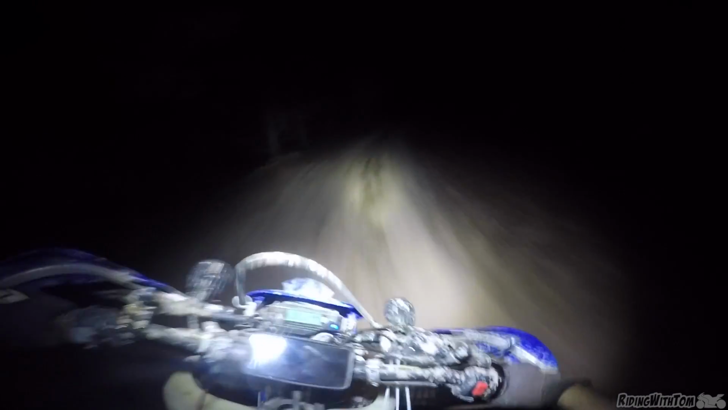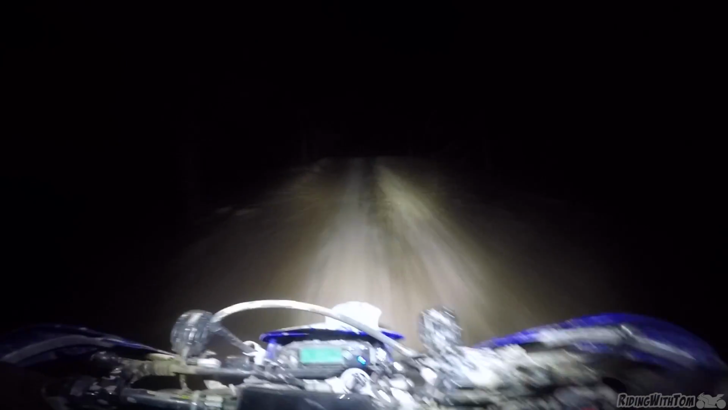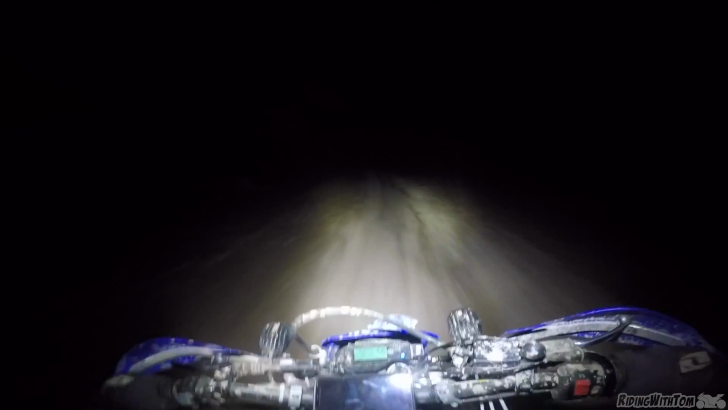So I've got the head torch because when I'm jumping and wheeling and stuff, I can't see anything. Oh, freak. Probably shouldn't be going this quick. There's a lot of kangaroos around. But it's so much fun.